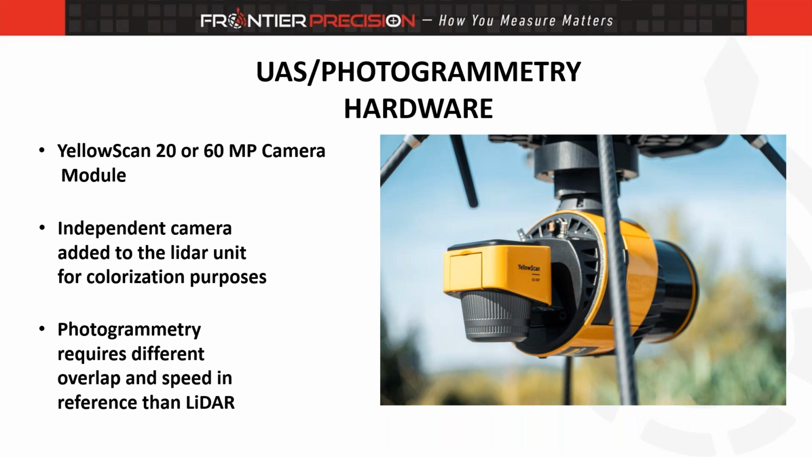So as I mentioned, we also did some photogrammetry on this. We used a 20 megapixel camera from YellowScan. So this is an add-on that can be used. I do want to note as well that LiDAR and photogrammetry both use different overlaps. So we did have to fly this mission twice because photogrammetry uses a higher overlap than LiDAR will.